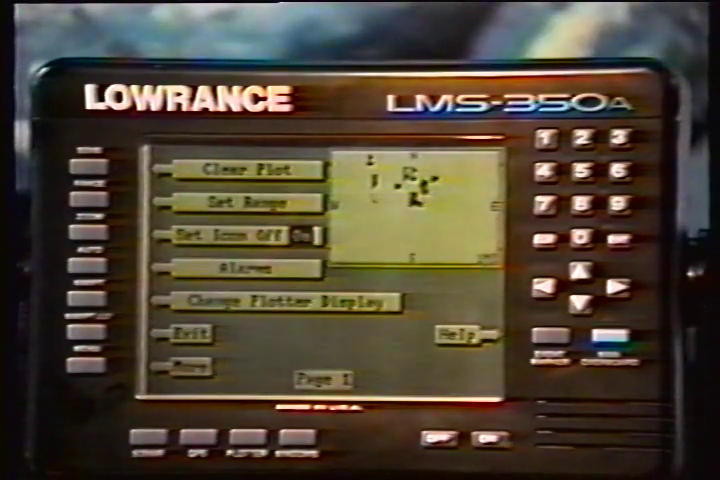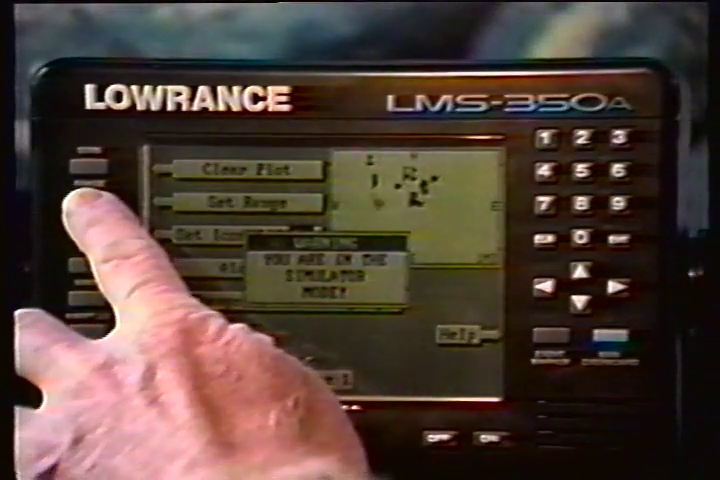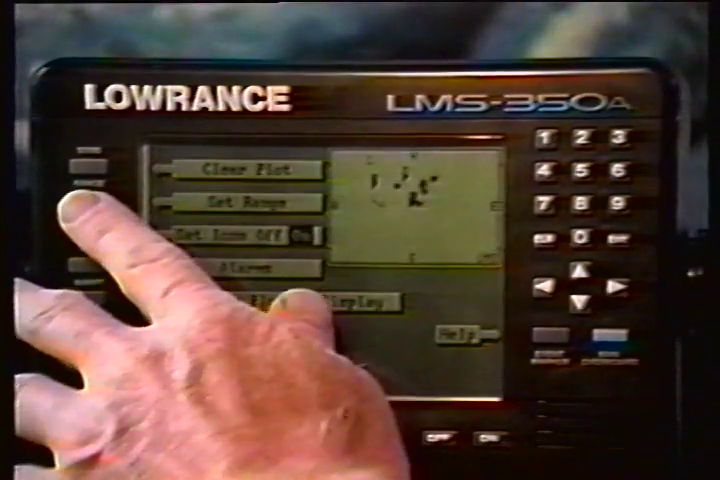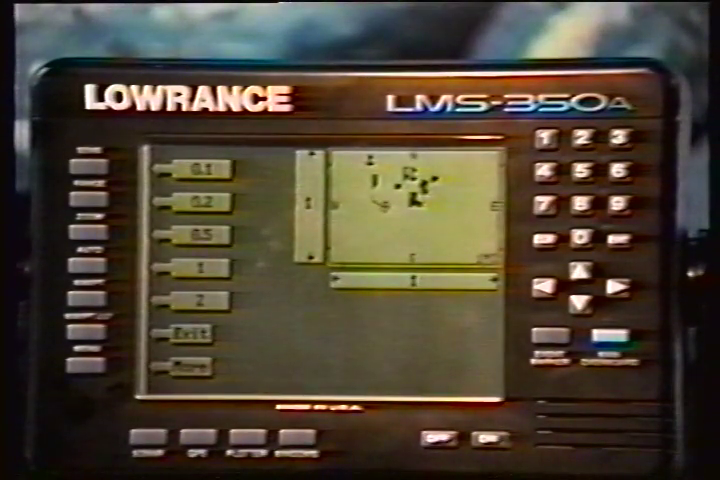Use the Set Range menu to change the plotter's range or distance across the plotter's display. The range is 1 statute mile when the LMS 350A is turned on for the first time. The available plotter ranges are 0.1, 0.2, 0.5, 1, 2, 5, 10, 20, 50, and 100 miles. This lets you zoom in to see small variations in your course, or zoom out to see your starting position, present position, track, course, and destination.